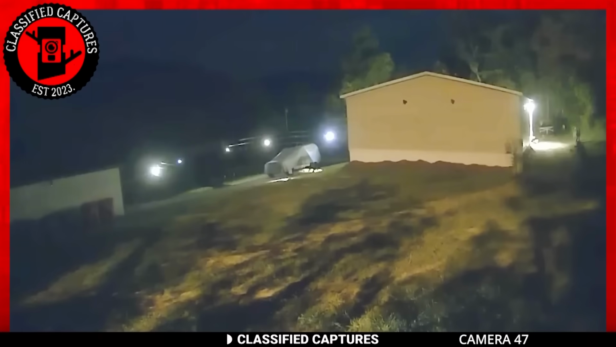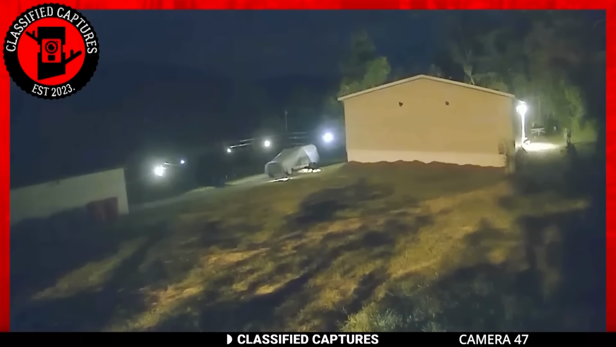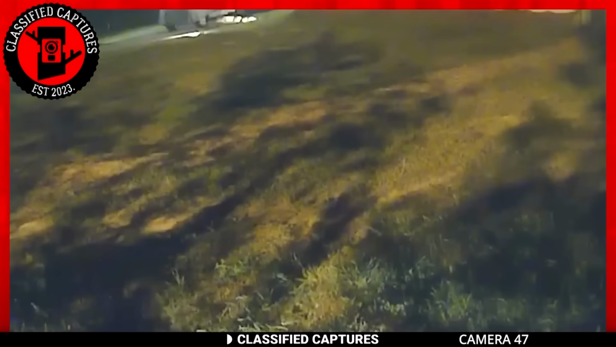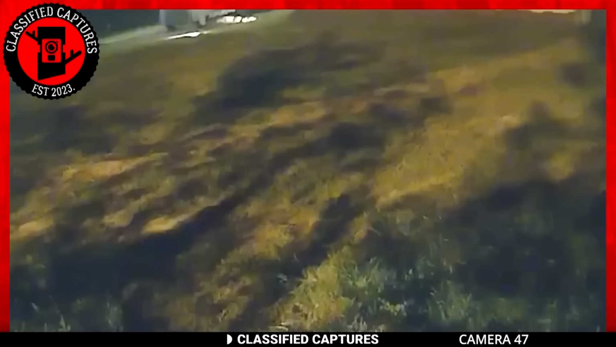In this video clip, we see a house painted in a yellowish or cream color set against a less than perfectly mowed lawn. The area is well lit with strategically placed lights. At this quiet time of day, nothing seems amiss. However, our assumptions are quickly proven wrong when a shadow suddenly emerges from behind the camera. We notice this presence thanks to the light strategically placed throughout the area.